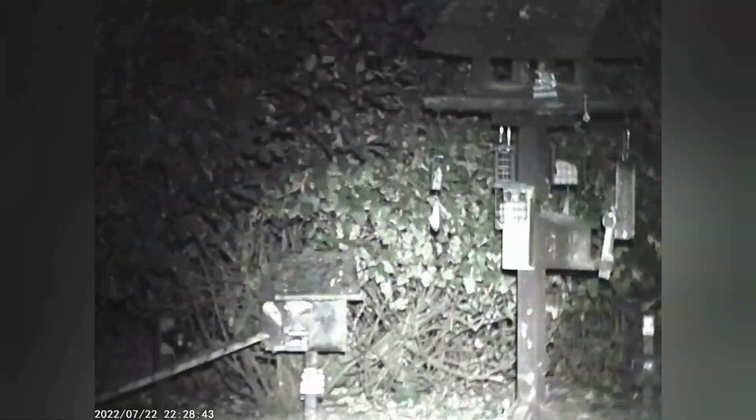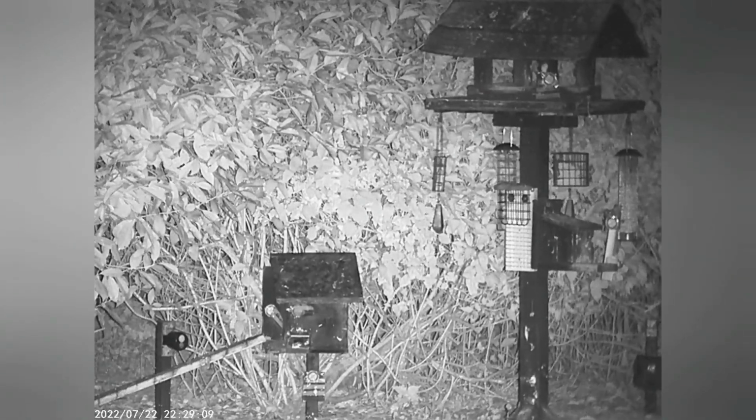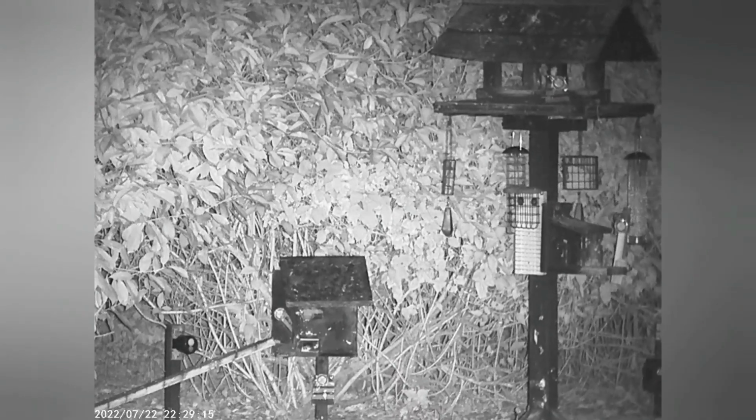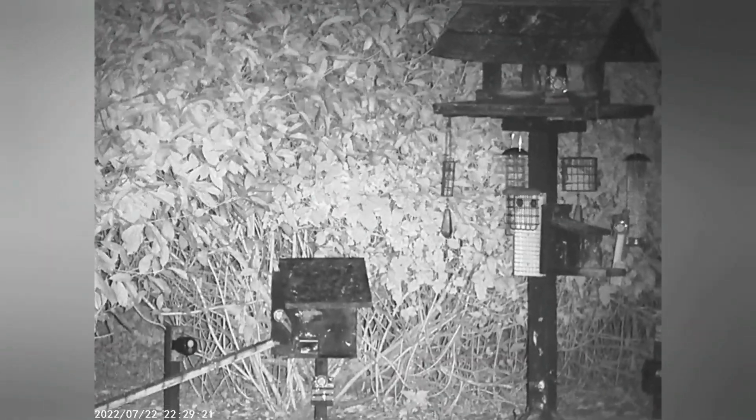The torch is shining up there, and you can see that that's not infrared, that's recording nighttime colour mode, if you like, for want of a better expression, just with a torch. Okay, so if we turn that off and then we turn the infrared on, you'll see how clear that is, how sharp that is. And that incidentally is on 1x illumination.